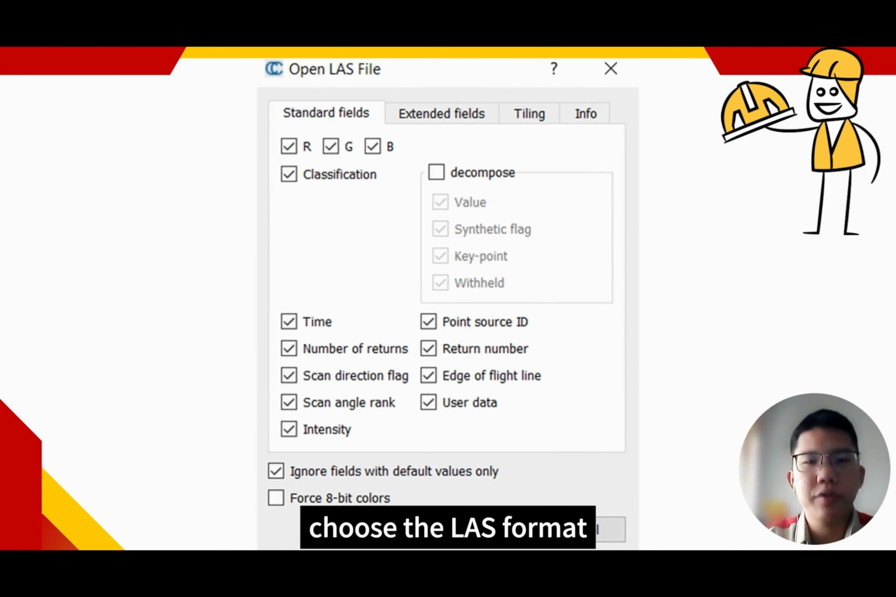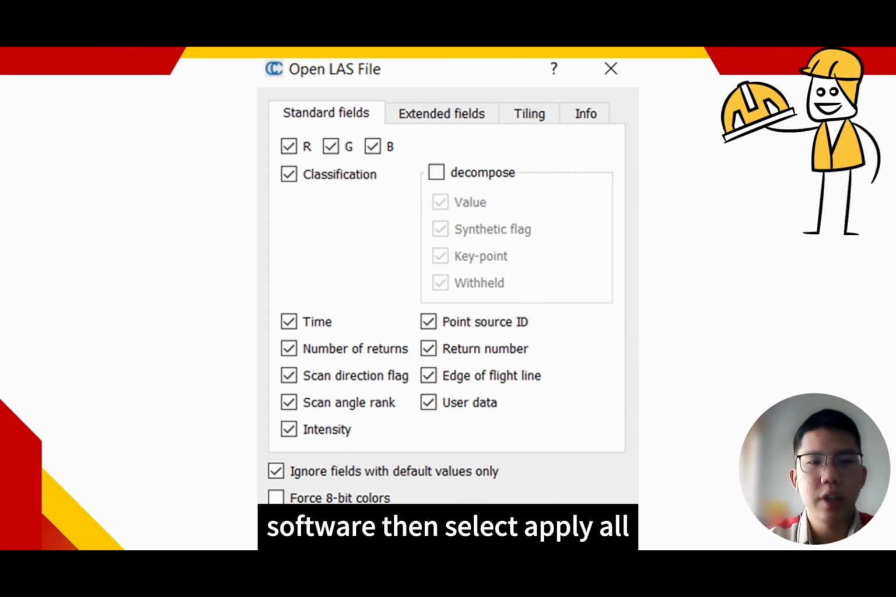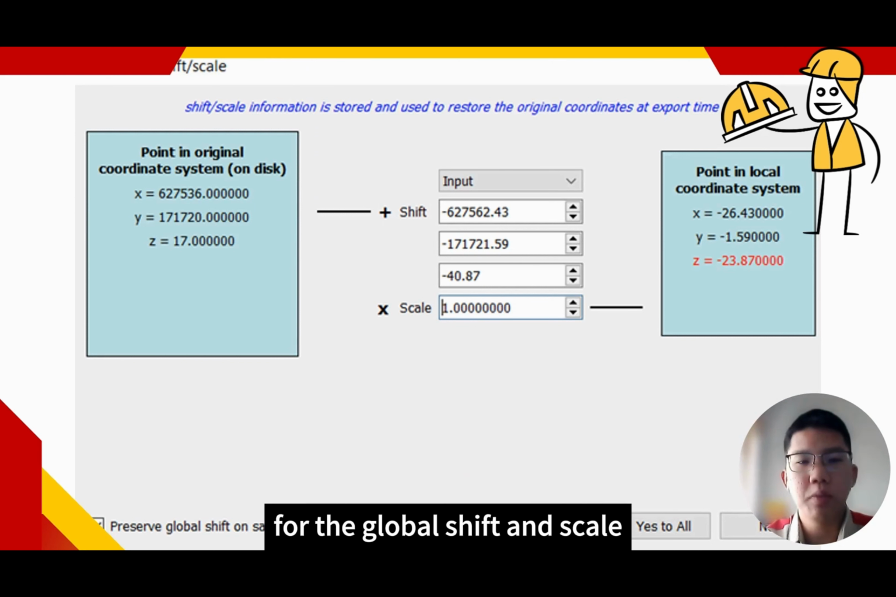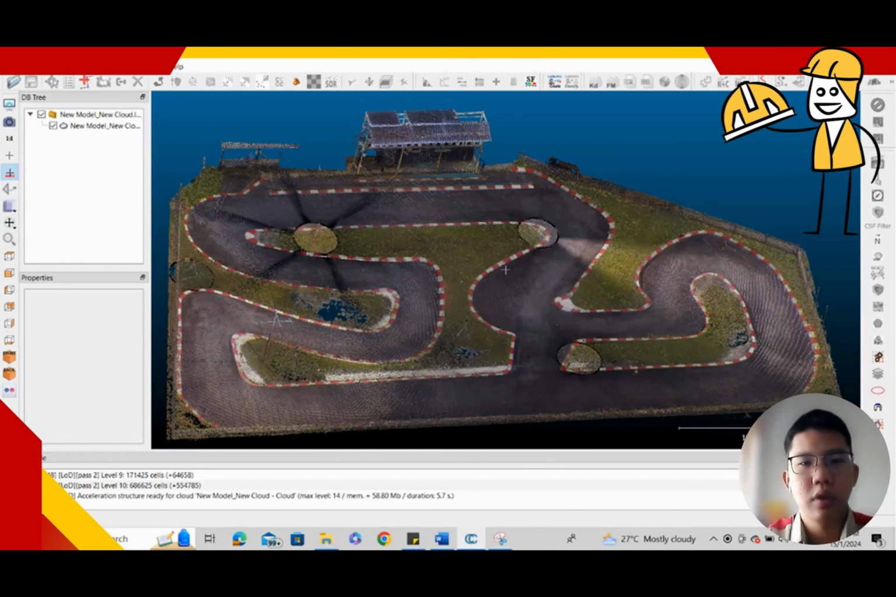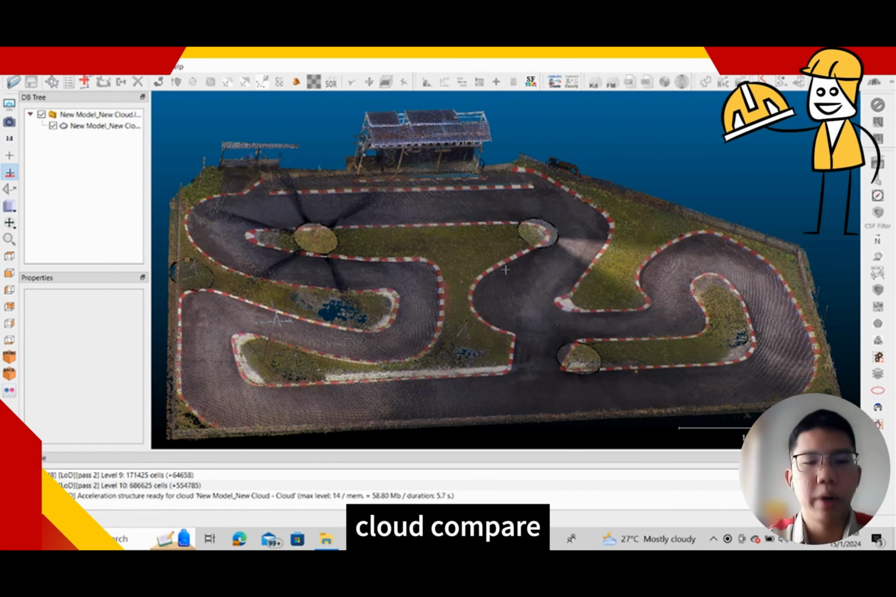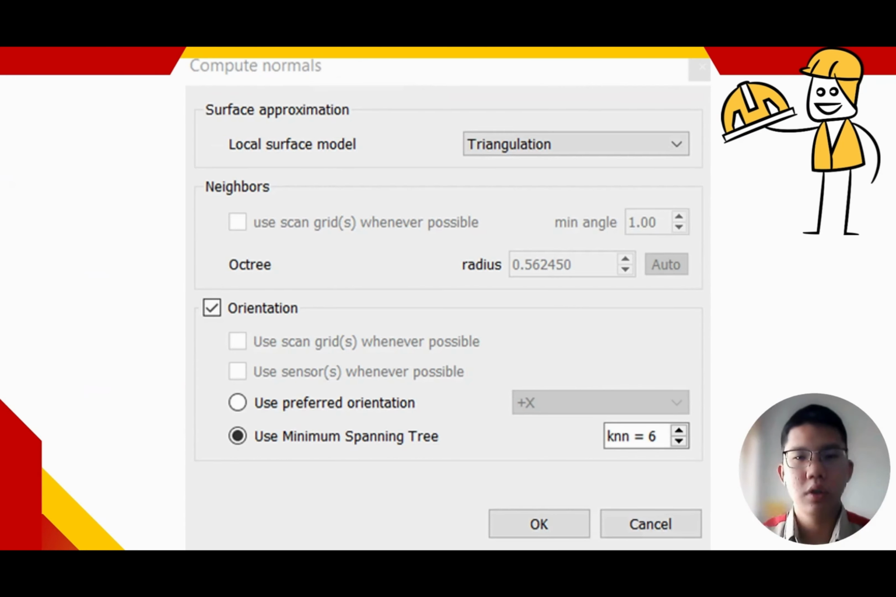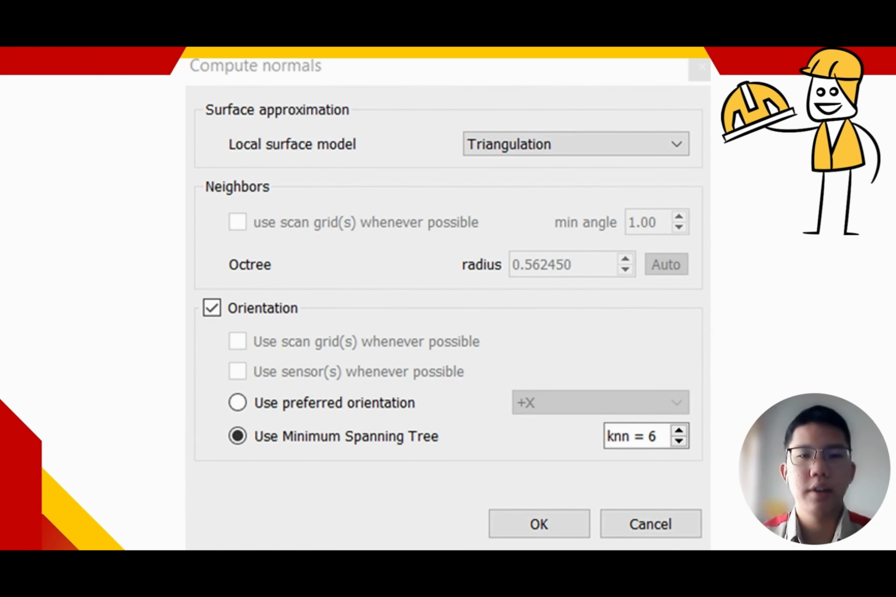Choose the LAS format file that has been processed from the Magnet Collage software, then select Apply All. For the global shift and scale, select Yes to All. Then the 3D point cloud has been imported into Cloud Compare. Select Edit, Normal, then Compute. Choose Triangulation and then select OK.